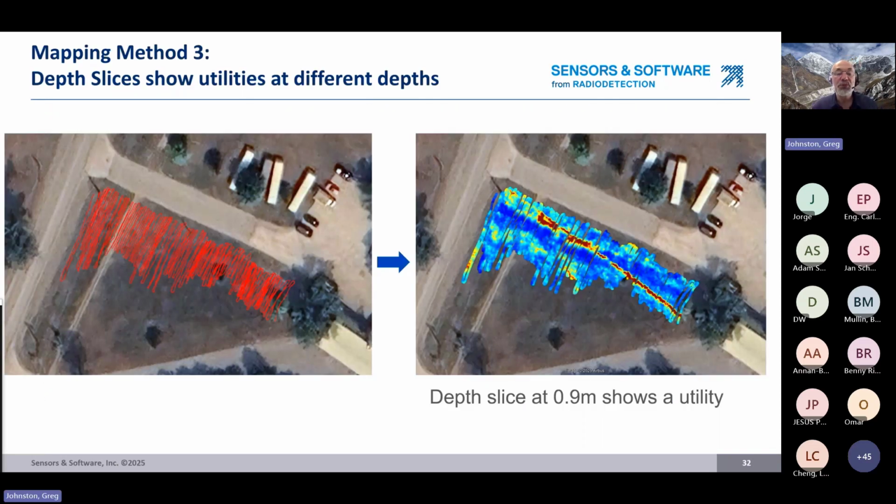All right, let's move to the third method. The third method for mapping utilities with high accuracy GNSS is to use depth slices. So with a tight line spacing on your pseudo-grid, you can take the data into the Echo Project software and generate depth slices.